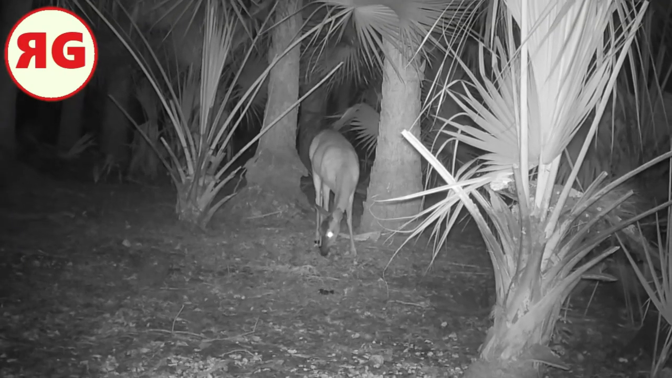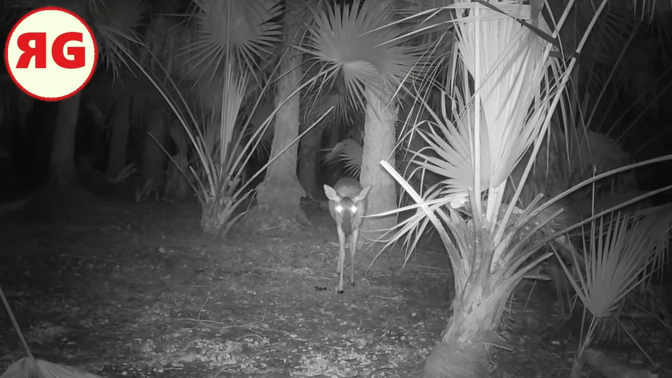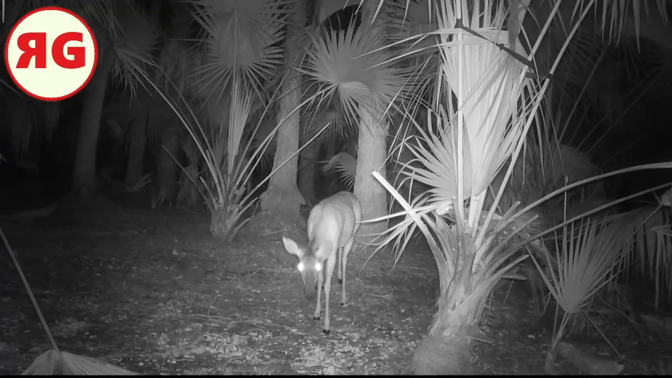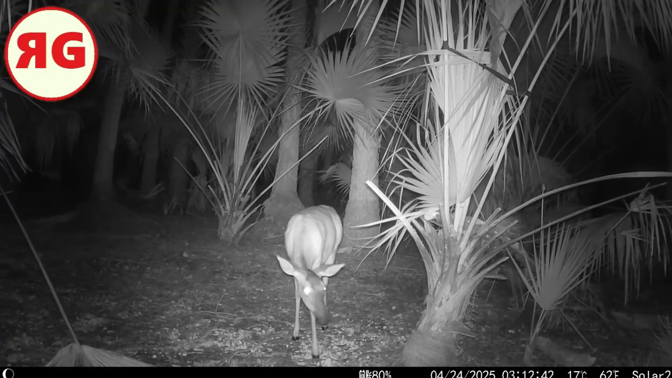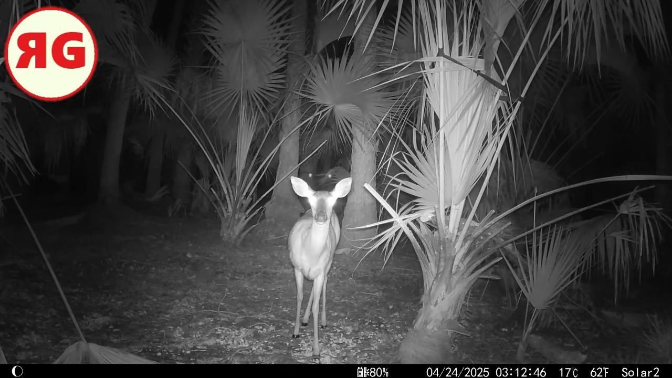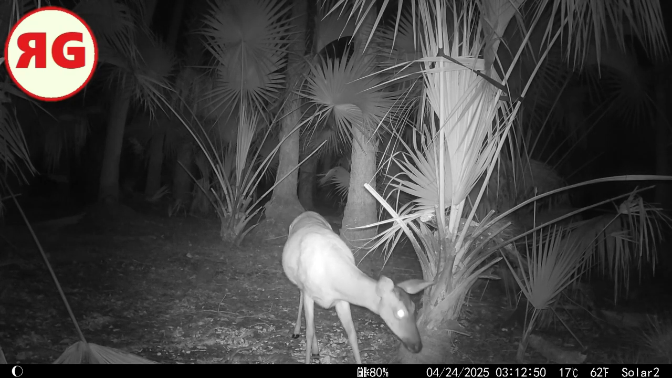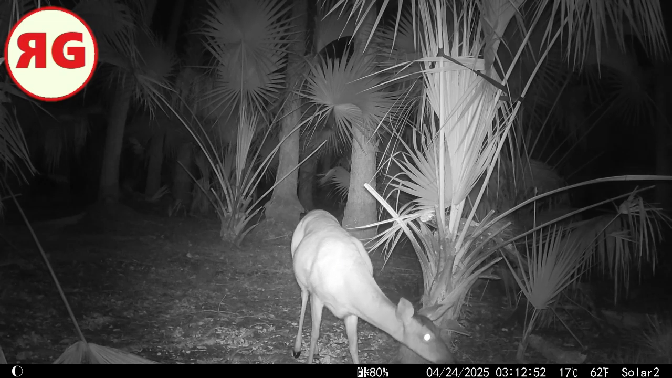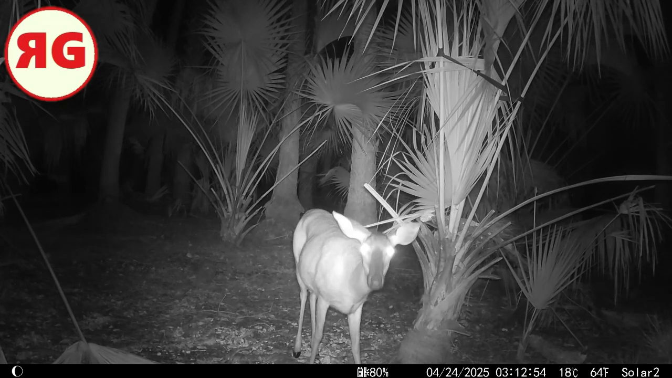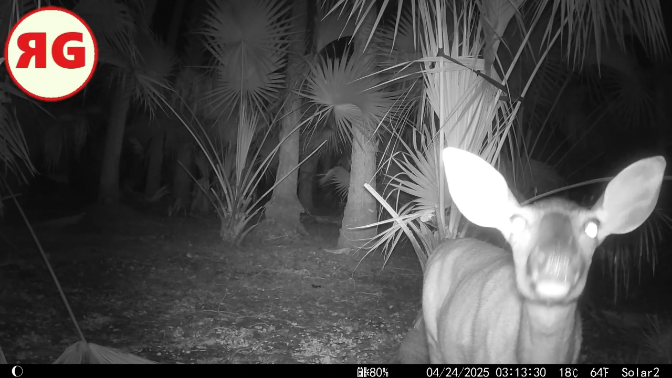Gonna do pretty much the same thing, only caring just a little bit less about the trail cam. Actually, this one is pretty curious. Comes over, pretends not to be interested by sniffing a branch, and then, yeah, look at that, just kind of nonchalantly walks over. Yes, hello.